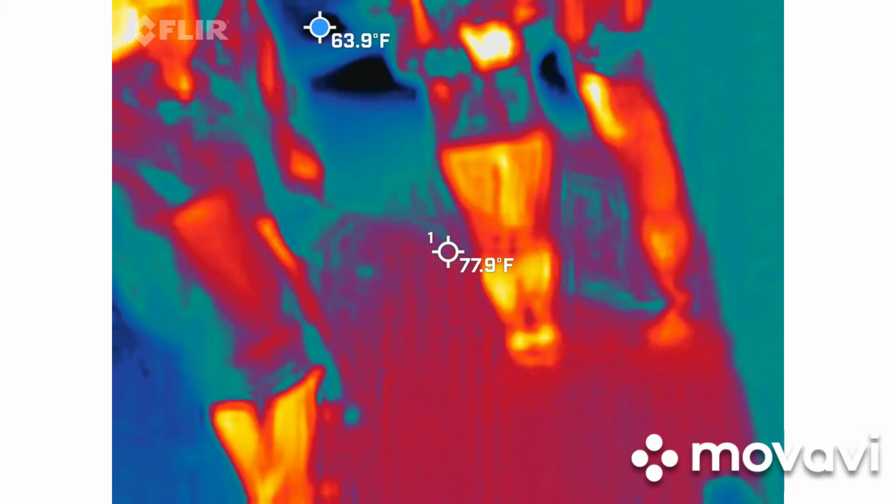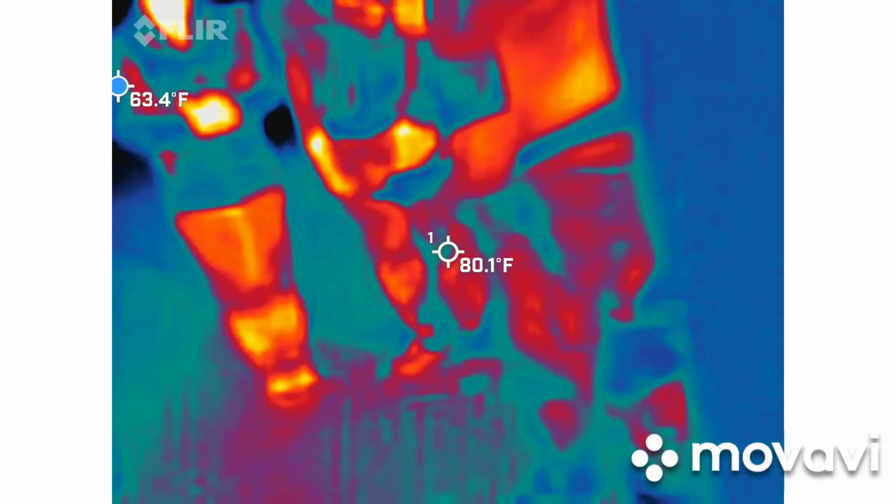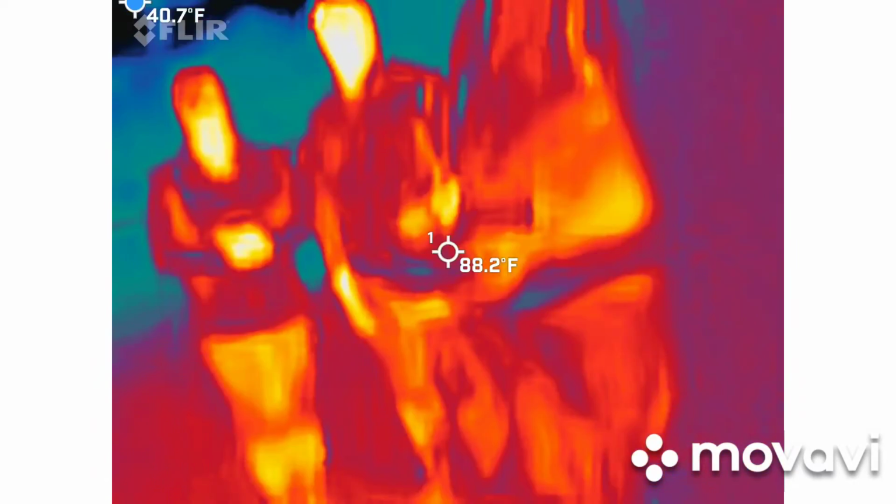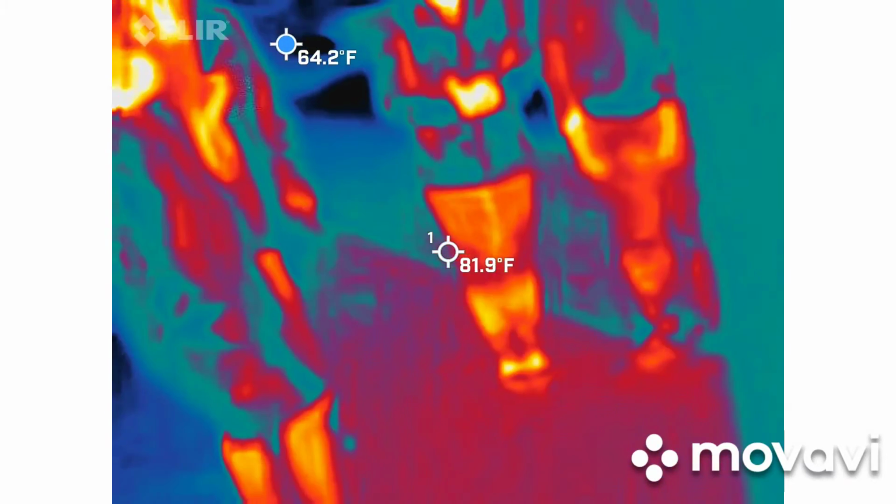EMF meters. You guys have seen these all on television. These are obviously a necessity for what we're doing out here. It's going to measure electromagnetic fields. So anything coming from a building, our cell phones, things like that, your cell phone would literally have to be touching it to make it go off. This is the first one that I use to kind of debunk things.